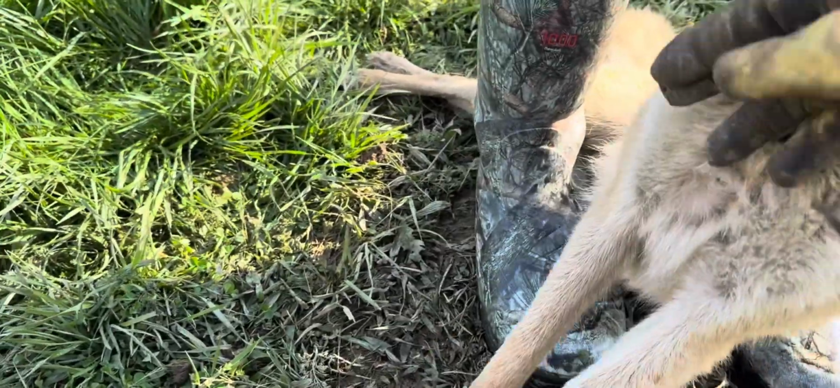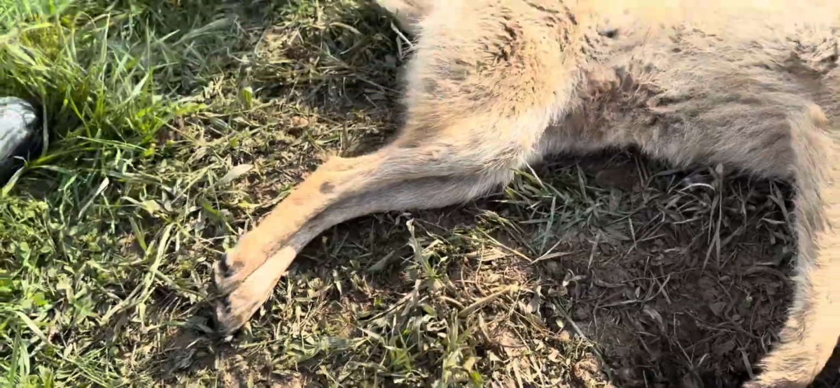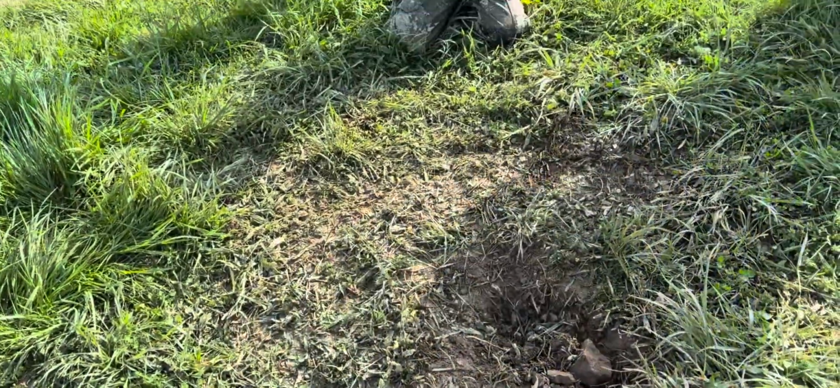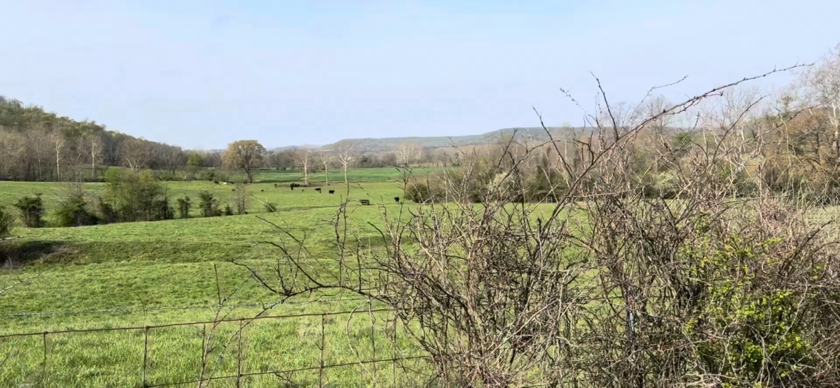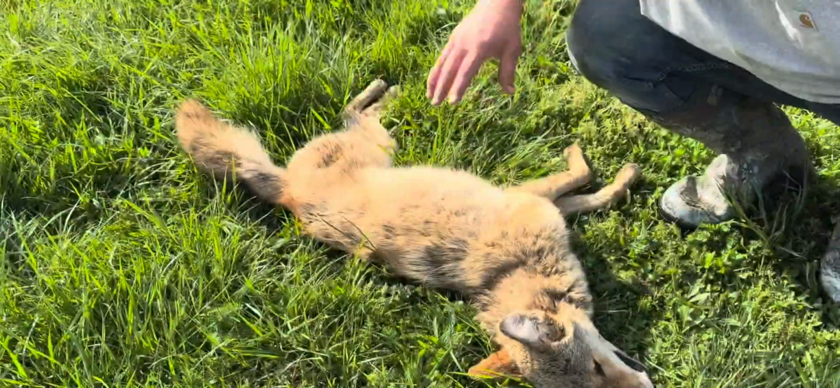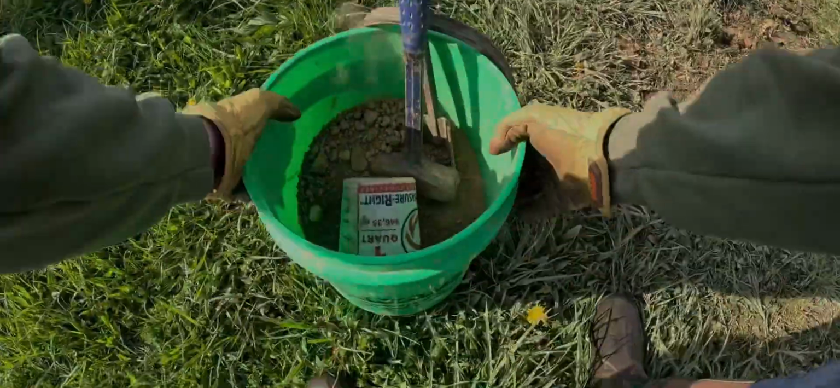when that coyote's facing you, what do you got, 4 or 5 inches wide? Yeah, maybe 4 finger breadths. But he really didn't even mess up the area that much. So we'll just remake this set and hope it keeps rolling. We took out a big alpha female. She was fully bred and nursing, so she didn't have any pups in her. I did cut her open. He is just covered in ticks. Oh yeah, his whole face.